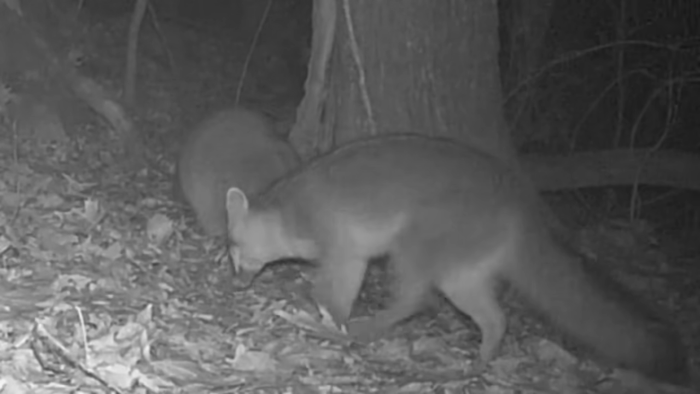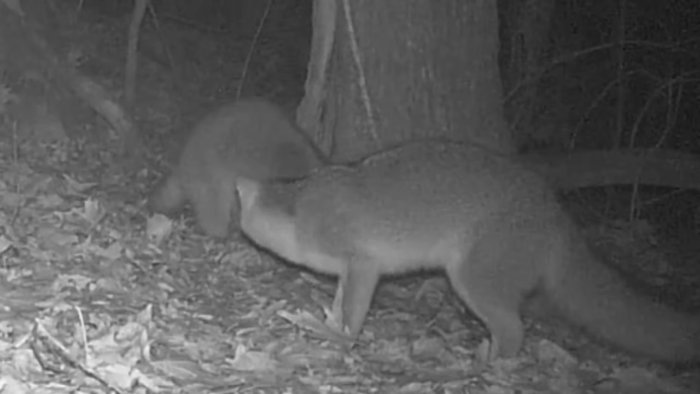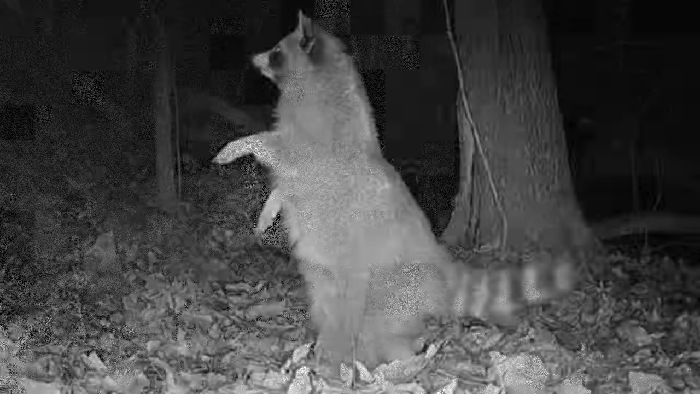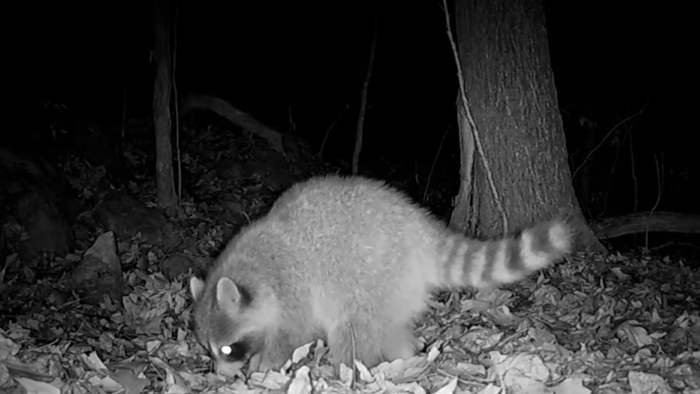There's Rocky, Rocky 2, Mr. and Mrs. Rocky, and they share with the other animals. But them and the fox is awful wary of each other. But they're always watching. So there you go. There's the best of the coons.